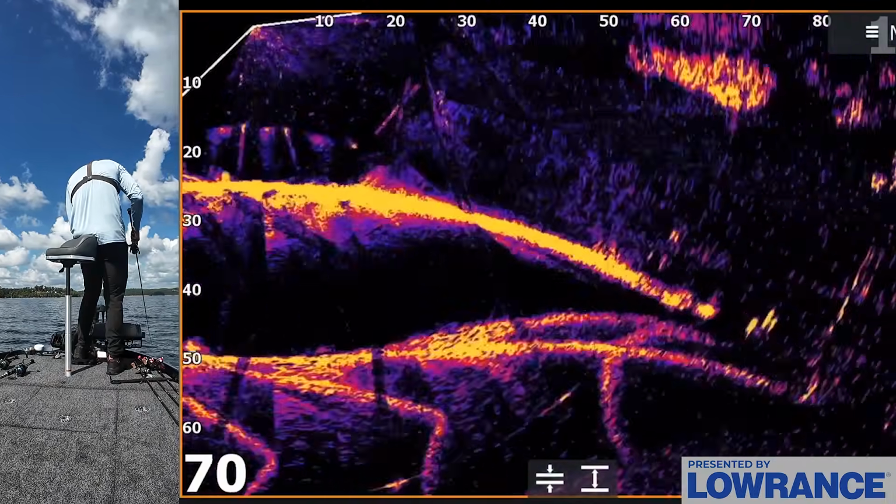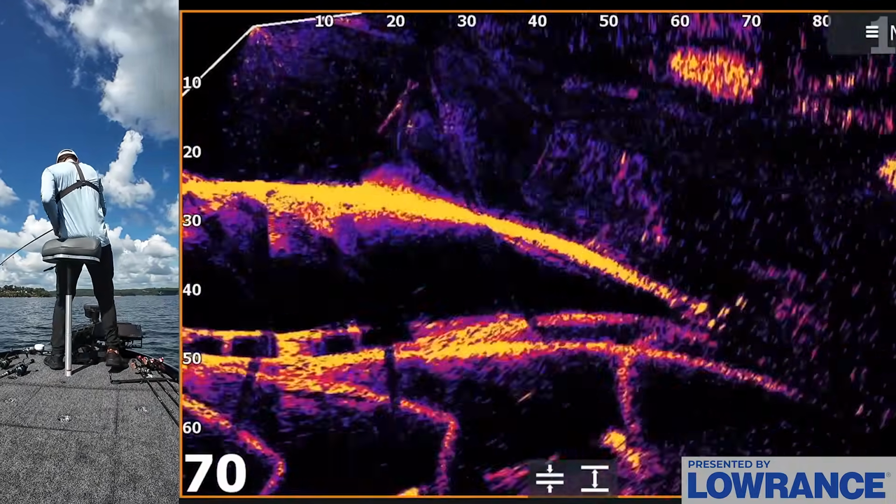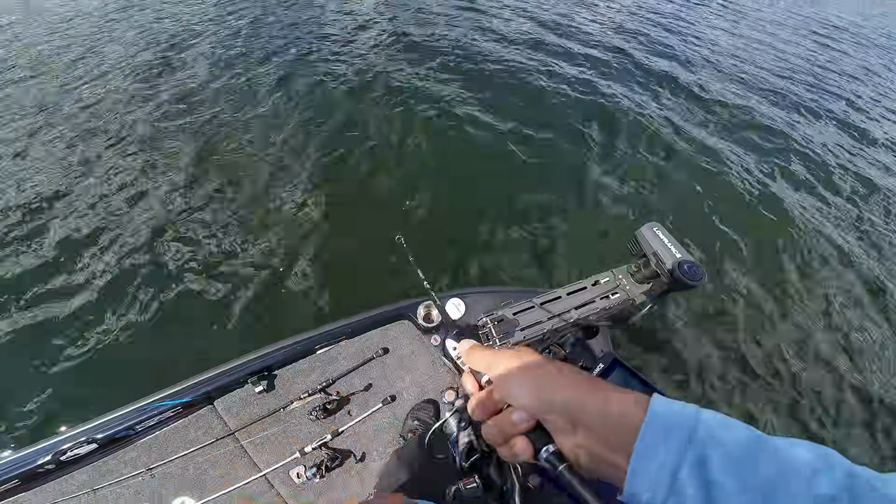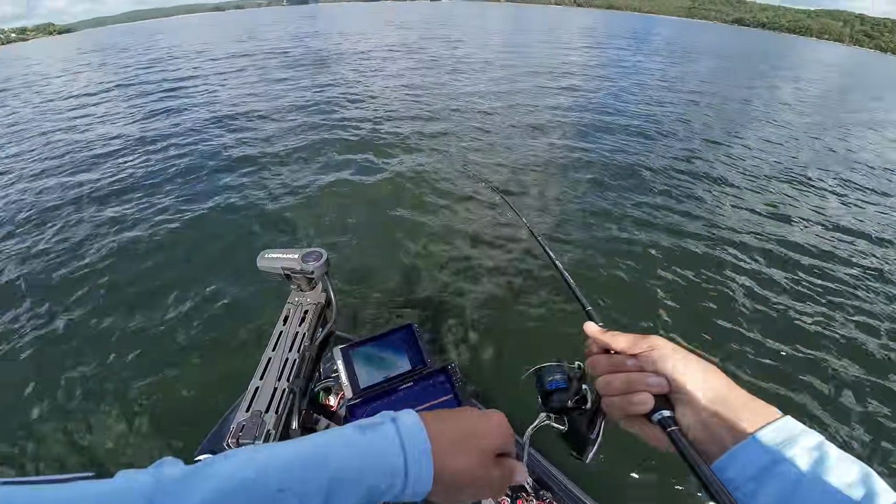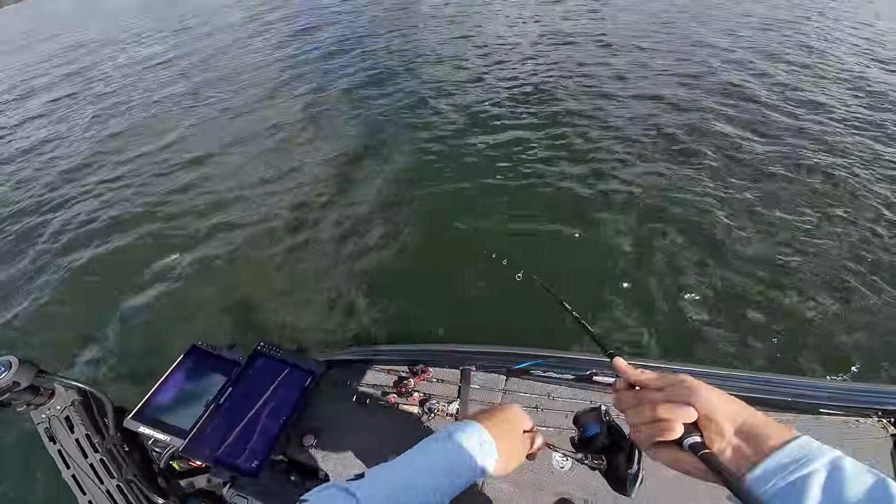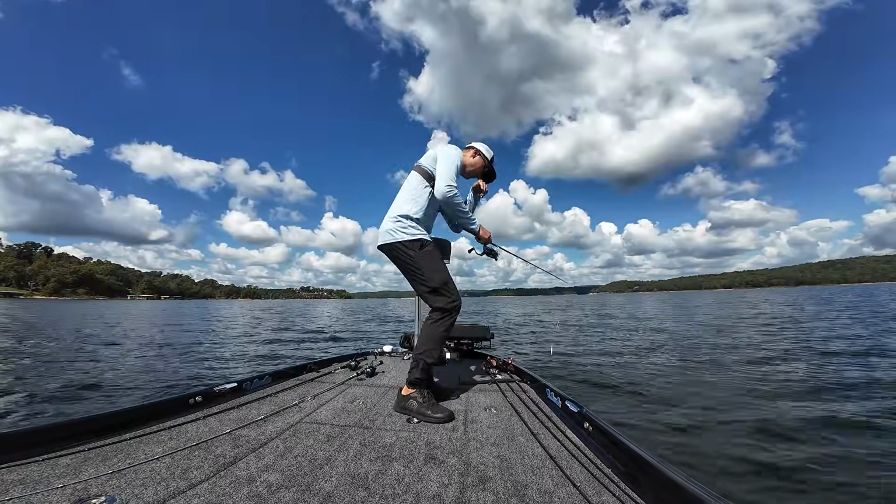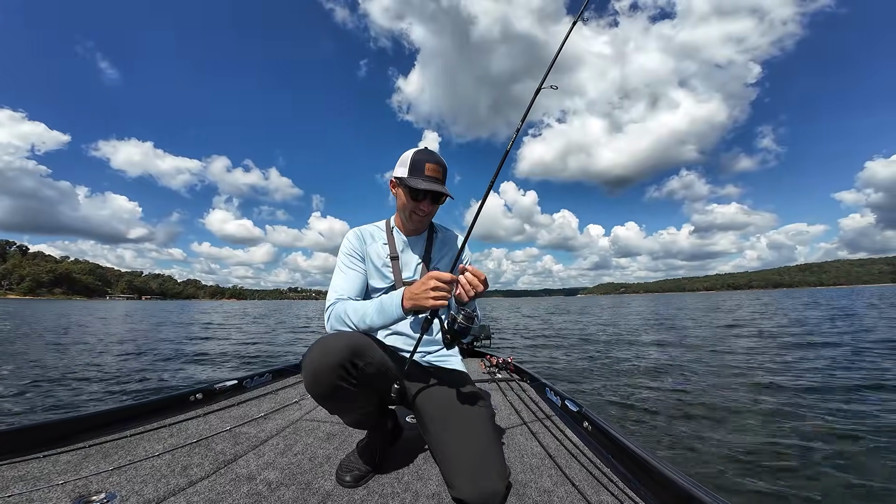Come on, come on, come on. Got him. Another one. Nice. Another good one. Oh yeah. Guys, we are on it. I mean, these are good spotted bass. Oh, threw it. Horsing them in. Oh gosh, okay.